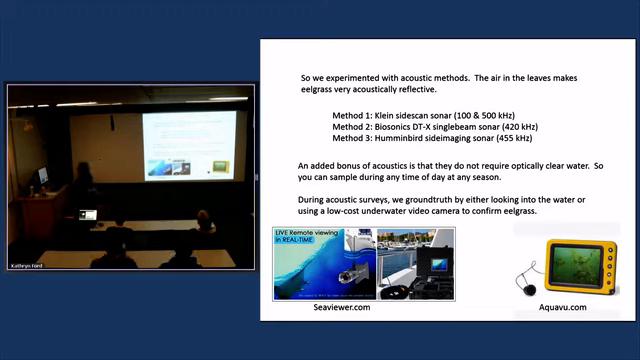For ground truthing, we do take out very small cameras. This is an AquaView camera. It costs $150 on Amazon. We don't record any of this video. It's strictly in the field, quick shot ground truthing. Nothing quantitative is done. We don't look at eelgrass quality. We don't look at eelgrass density. We just make sure it's eelgrass. So we use that AquaView, and then we have a Sea Viewer too, which is a little bit bigger of a system.